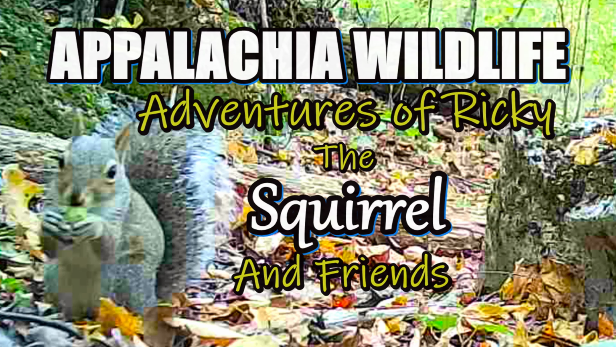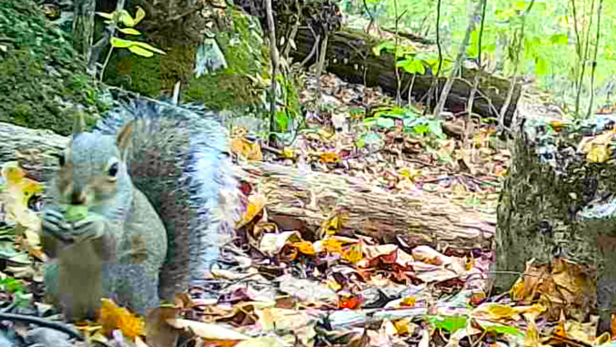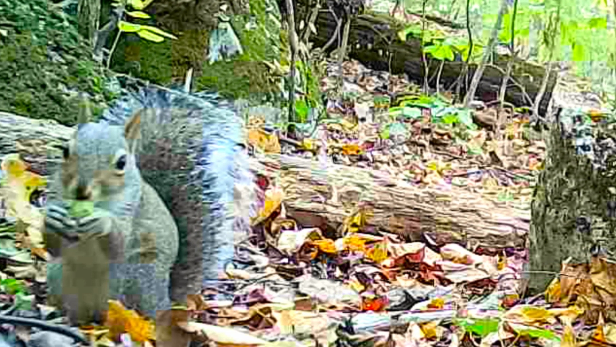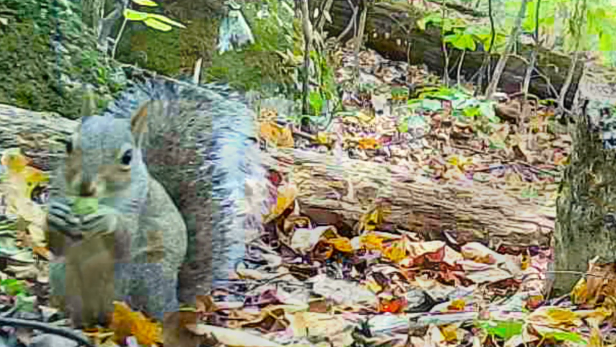This is a little story of a little gray squirrel called Ricky. Just a common gray squirrel, but he's here in the Appalachia Mountains in East Tennessee. And this is just a little story of his life growing up with his friends.